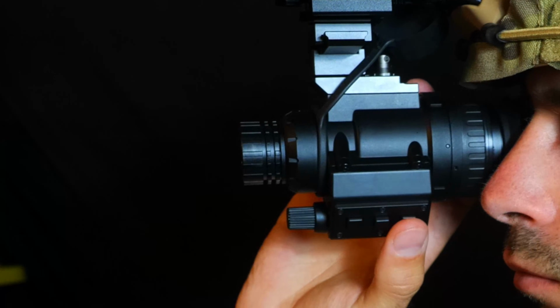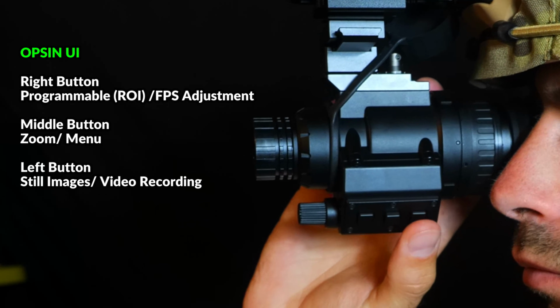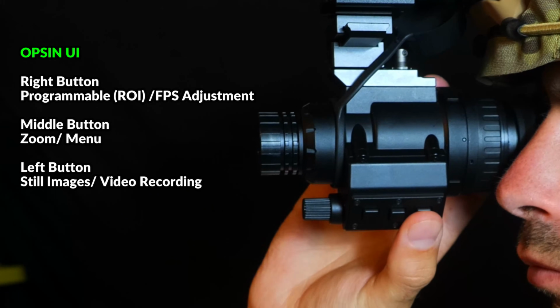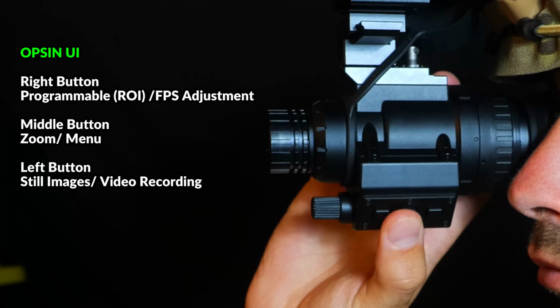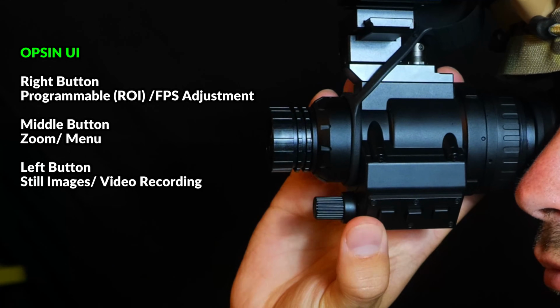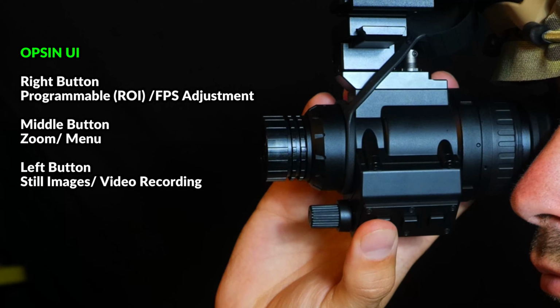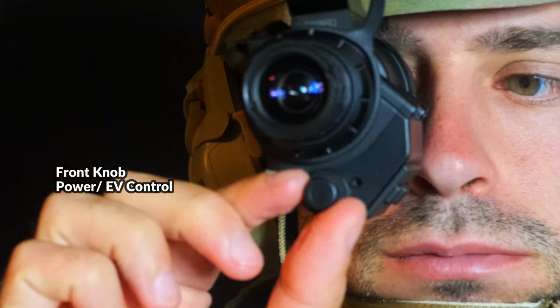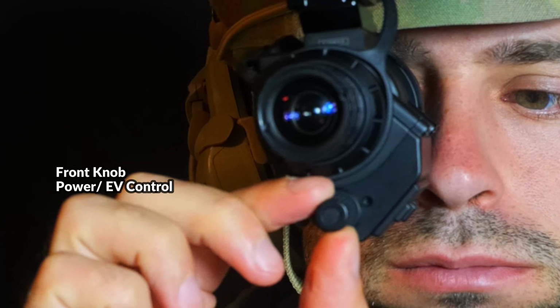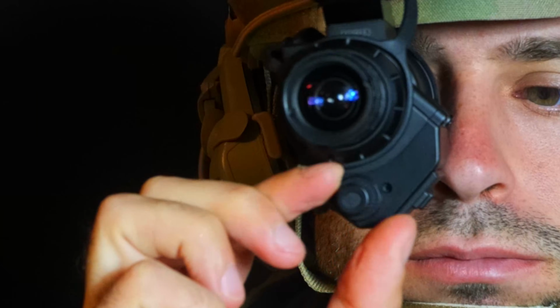On the Opsin, a short press is programmable and set to ROI select by default, and a long press will adjust the frames per second. The middle button will allow you to zoom and enter the menu, and this button will allow you to take still images and also start and stop video recording. There's also a knob on the front, which is the power switch and exposure value control, which you're going to want to keep low in brighter environments and crank up when you're in low light environments.